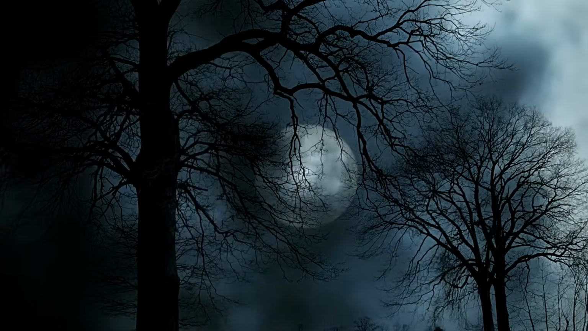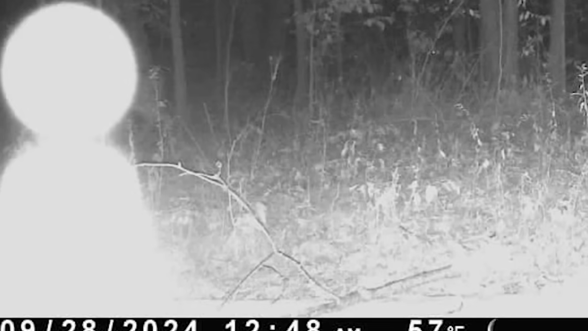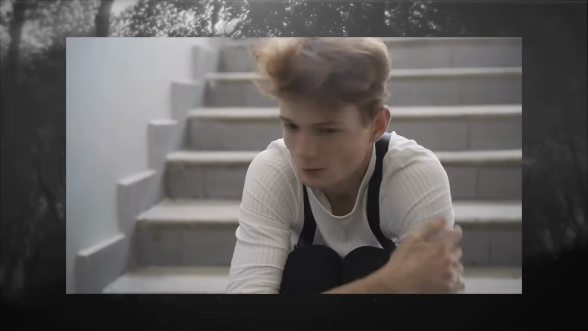In September 2024, this mysterious figure was caught on camera. Its movement activated the trail cam, and it appears to have a glowing body and an orb-shaped head. This is one of those eerie sightings that sends shivers right down your spine, especially with all the drone stuff happening. Is this an alien?